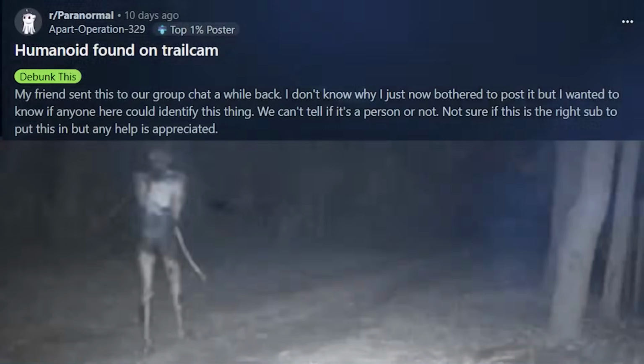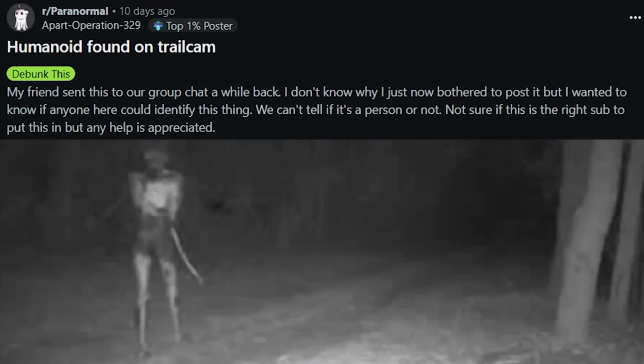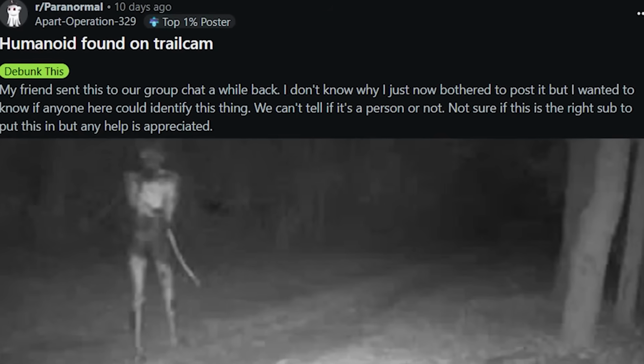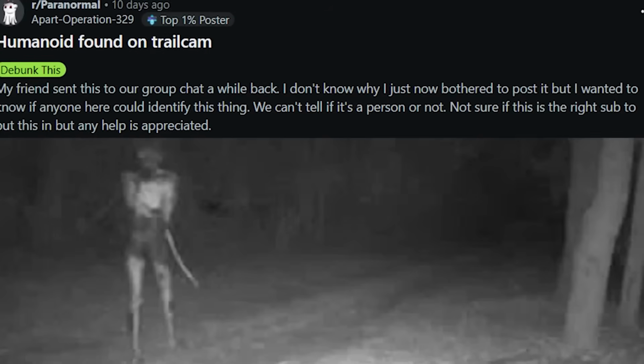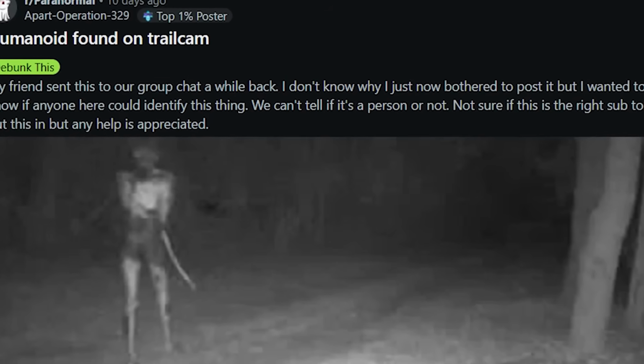At the time of this recording, Redditor Apparition329 made this post a little over a week ago with the caption, "Humanoid found on trail cam." They went on to write, "My friend sent this to our group chat a while back. I don't know why I just now bothered to post it, but I wanted to know if anyone here could identify this thing. We can't tell if it's a person or not. Not sure if this is the right sub to put this in, but any help is appreciated."